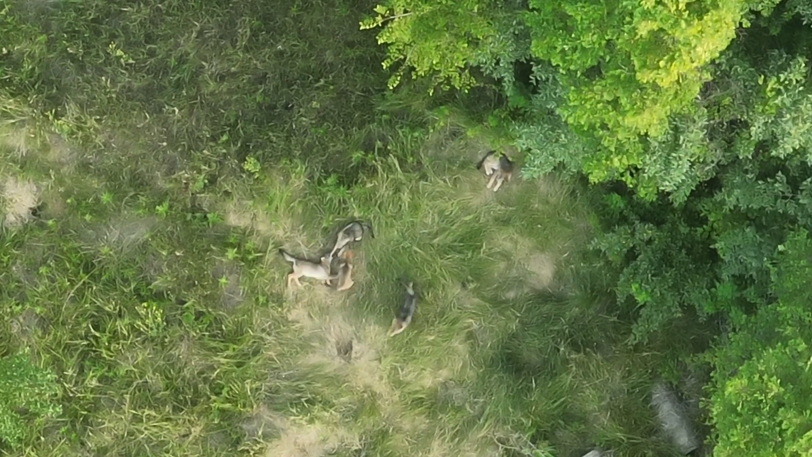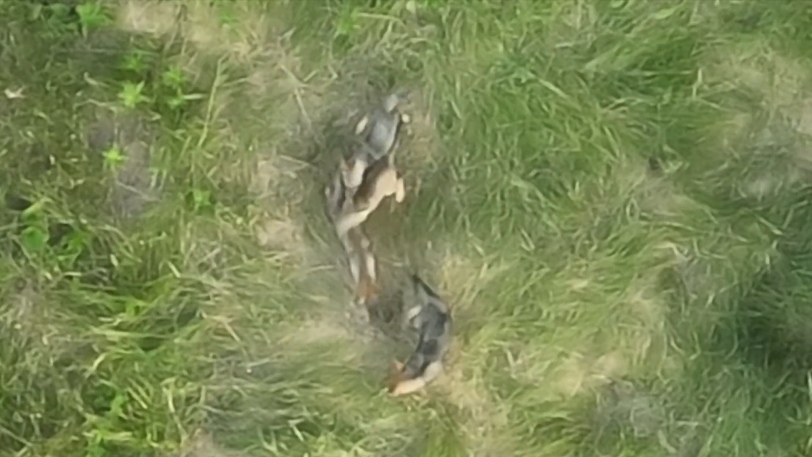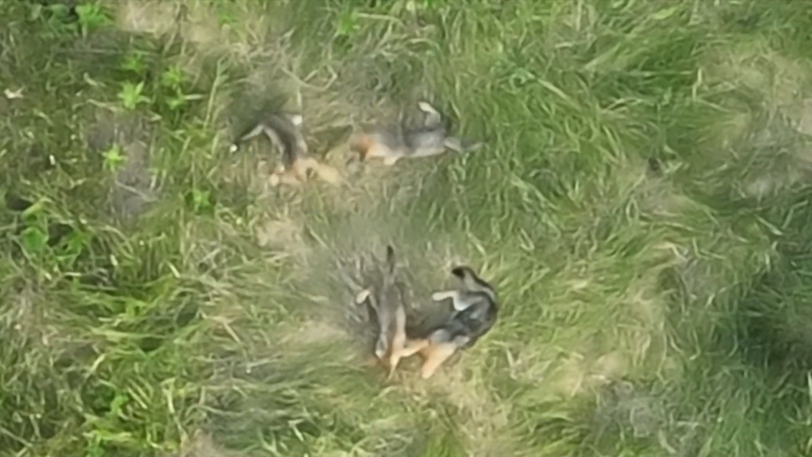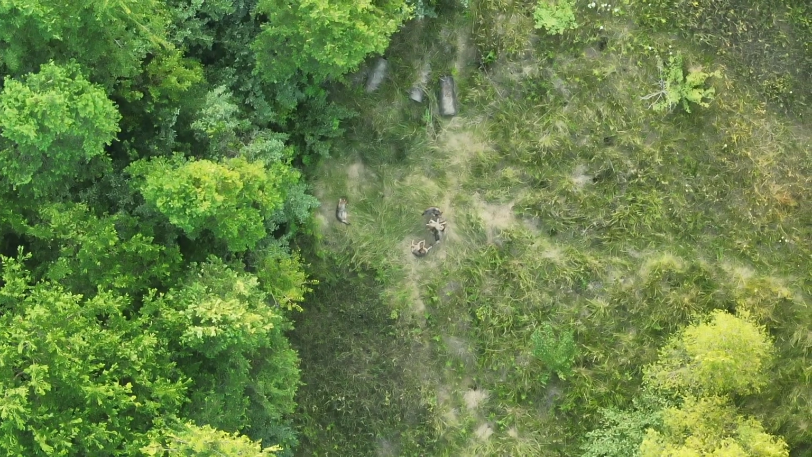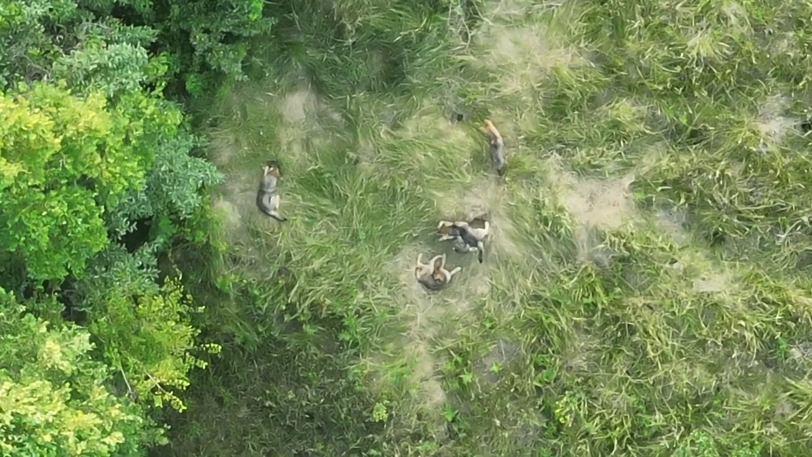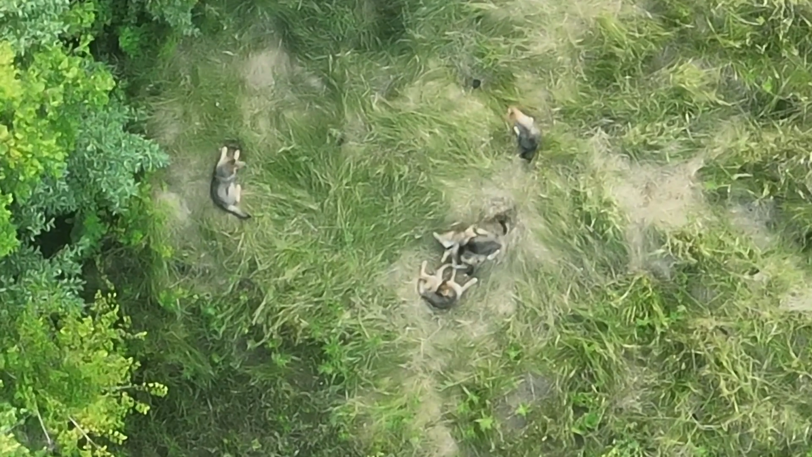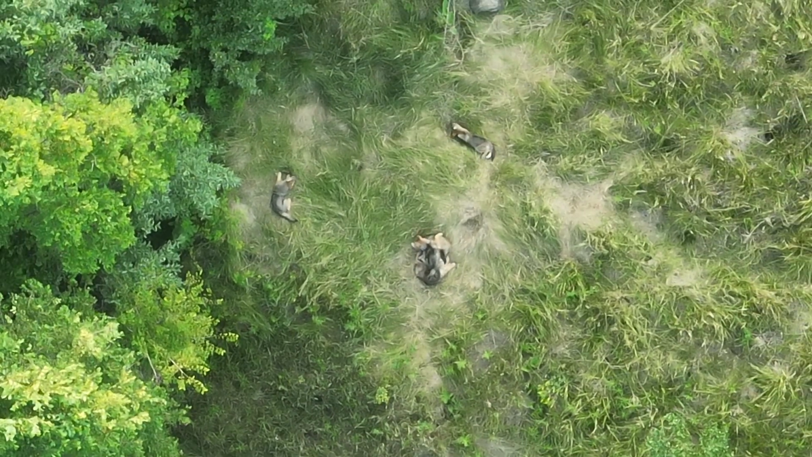But I just wanted to give the audience a view of what's going on here, and how many actual coyotes there are. I spun the drone around to get a different view with maybe more sun or less sun, to see if I could get a better zoom shot.